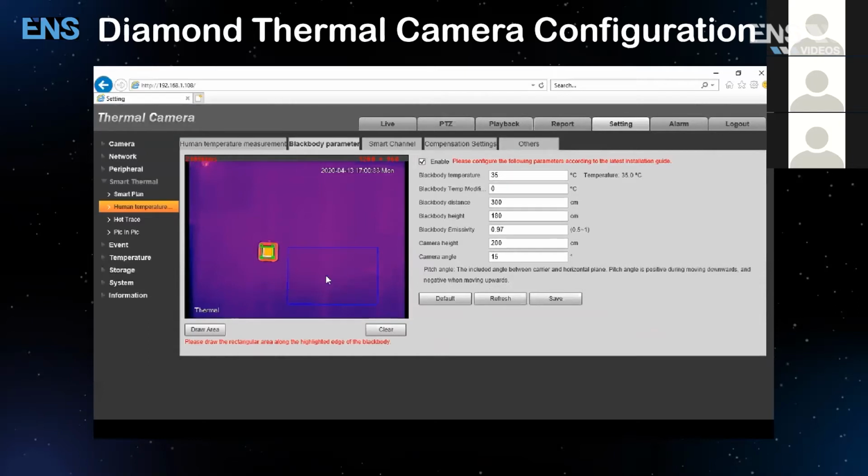You want to check the enable box, and the Blackbody temperature is going to be set to 35 degrees Celsius by default. Now, when you first set up the Blackbody, it's very simple. There's a power cable and there's a switch. Now, you turn it on, you let it run for about 20 to 30 minutes, and it'll stabilize to 35 degrees Celsius, which is where that 35 degrees comes from.